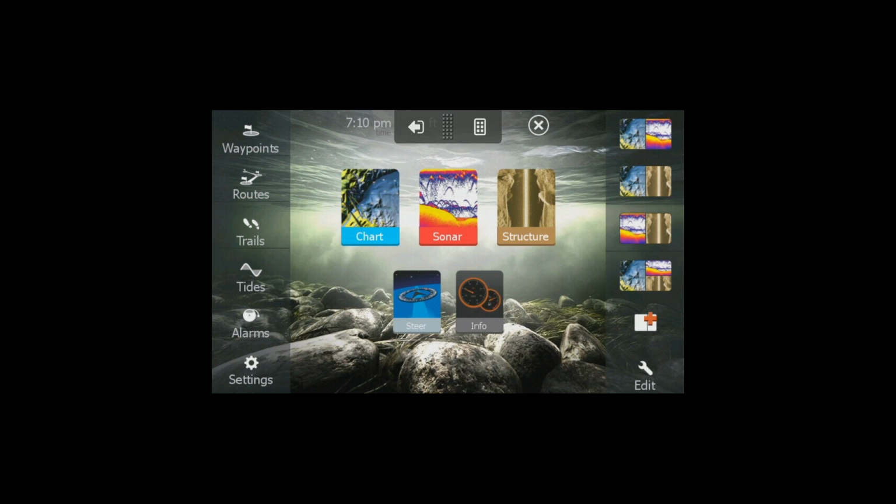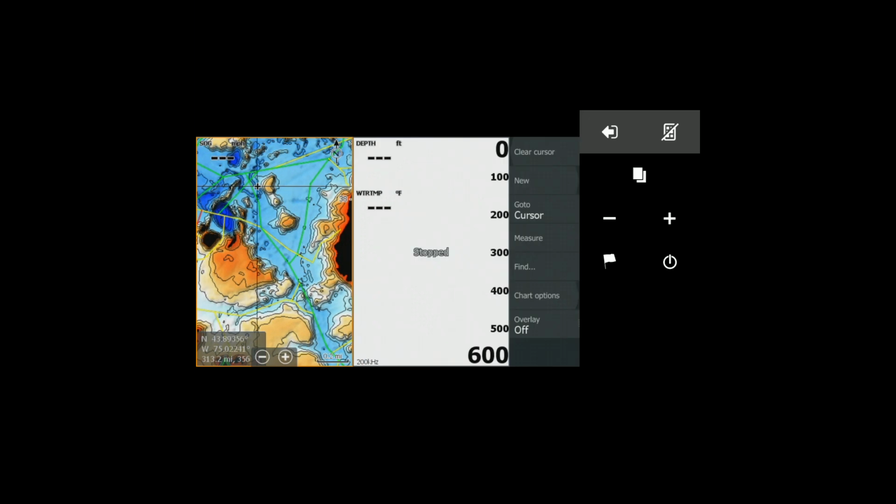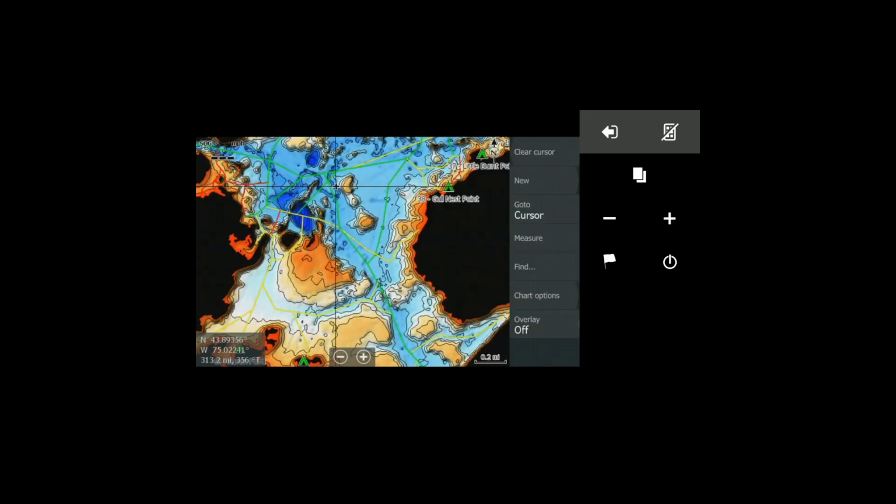There's various custom layouts that you can create on the right. So you can pick those, and you can have the chart on the left and the sonar on the right. You can change the view as well for the chart. There we go, back up to the chart.